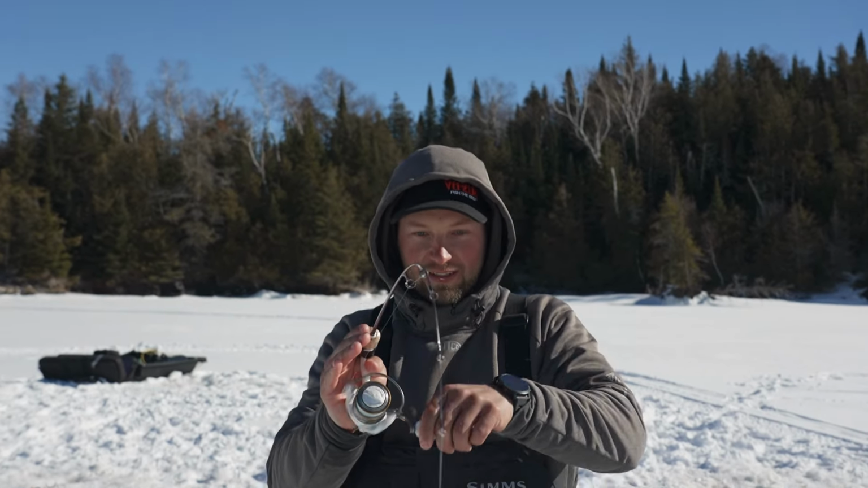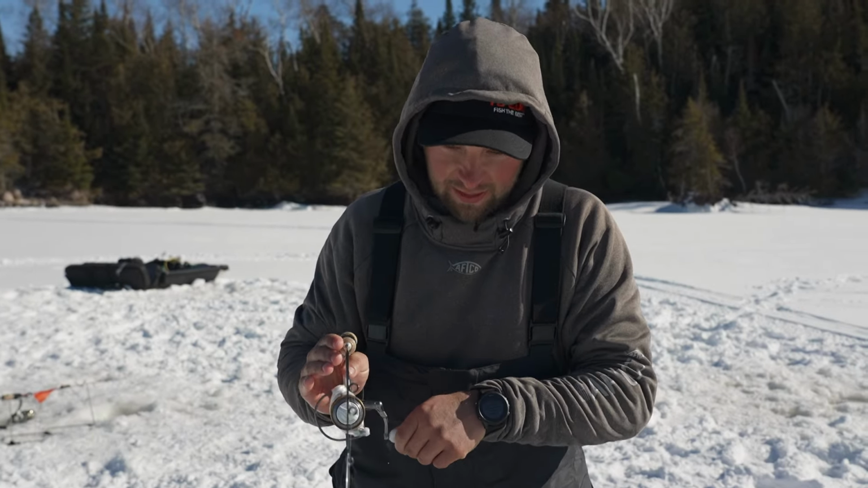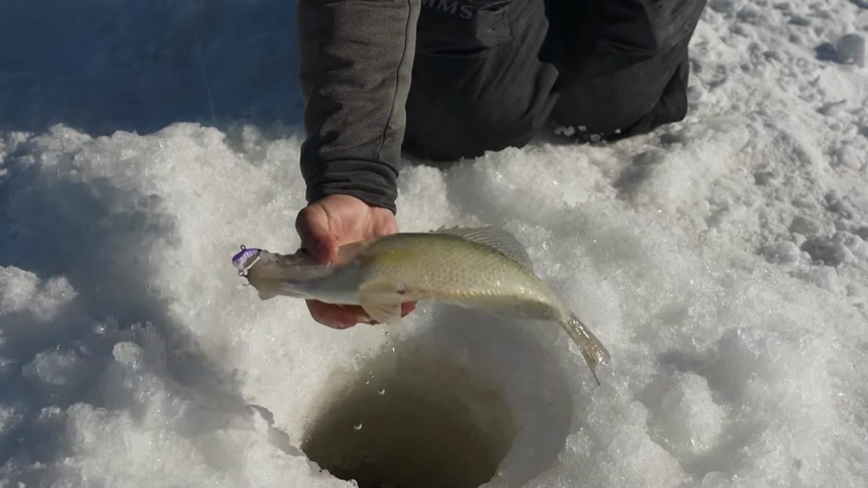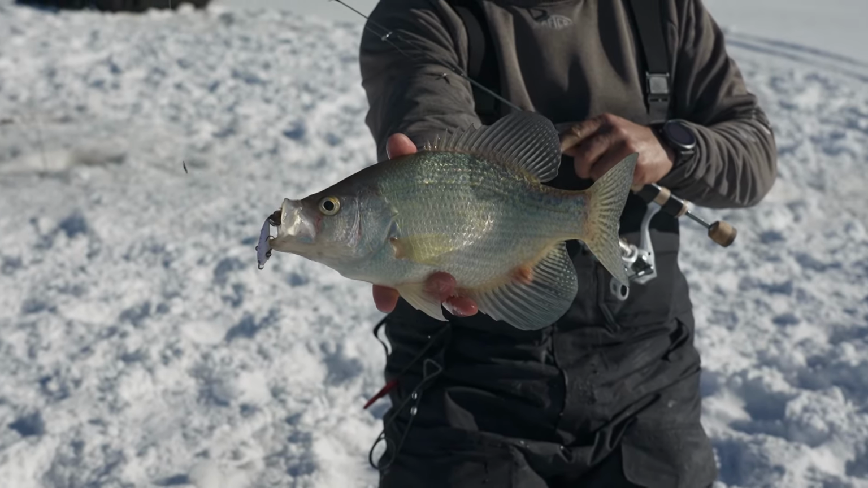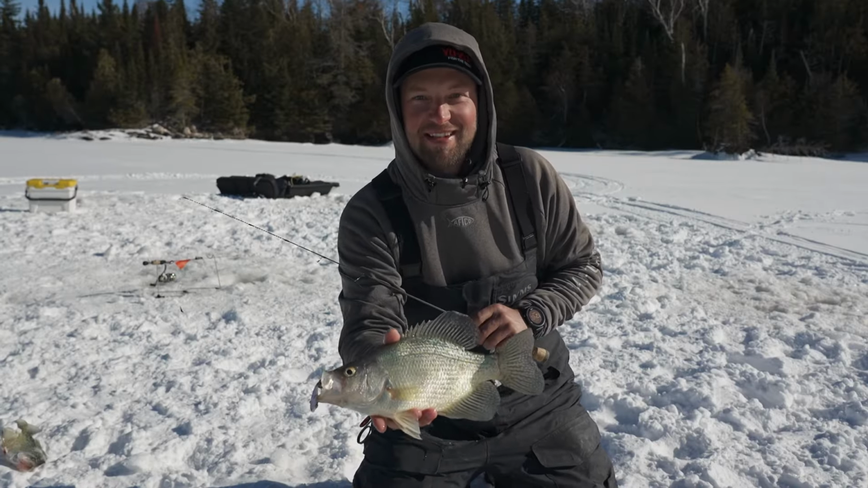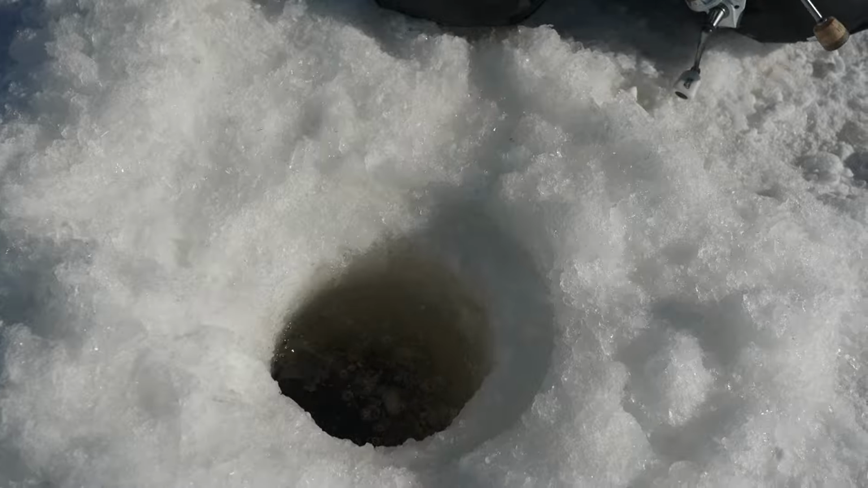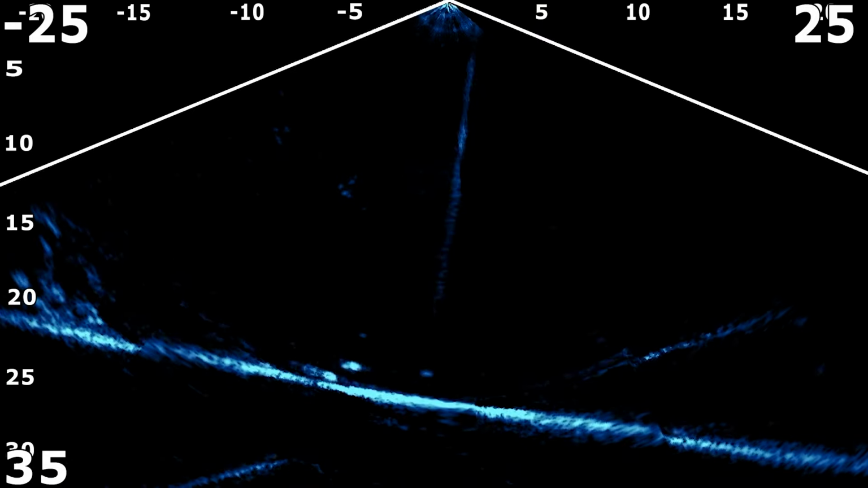Good Lord. He was inside that brush pile, and I kept it way above his head, and he came up like a rocket. Oh, look at that. This is absolutely ridiculous. You do not find crappies like this in the States. This thing is massive.